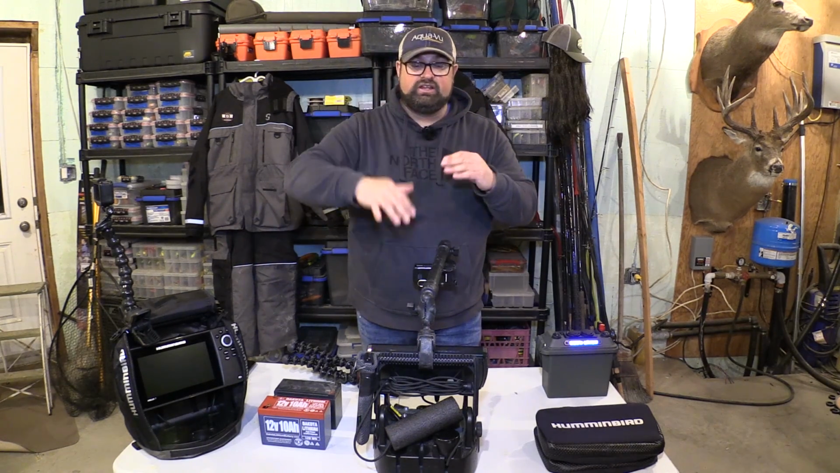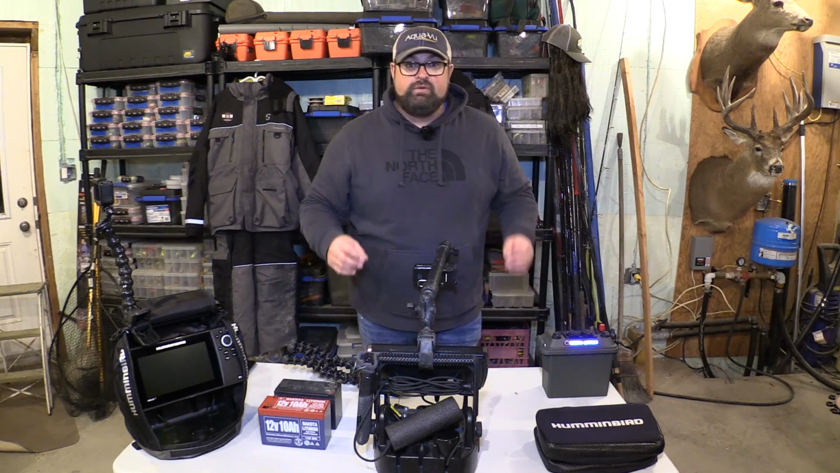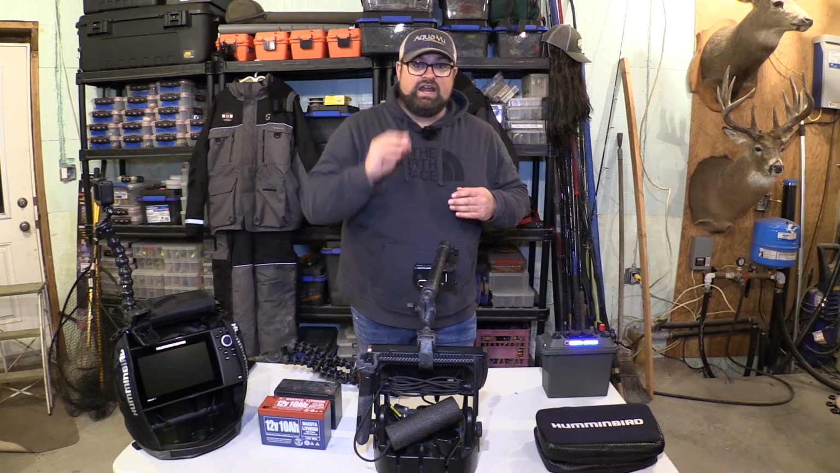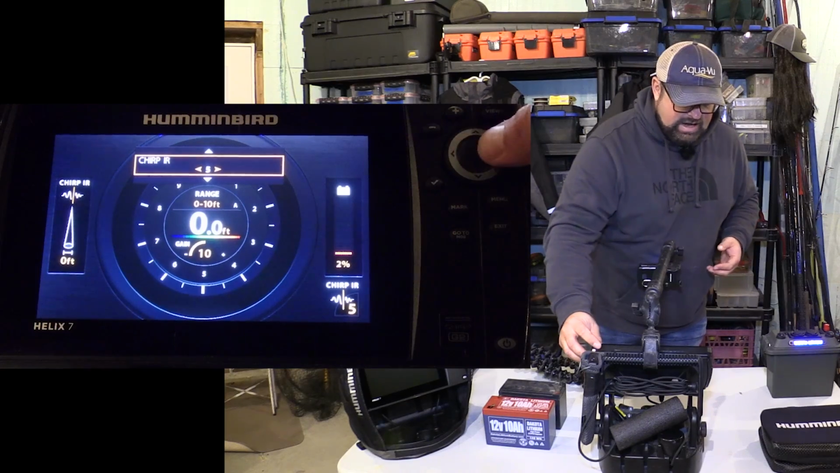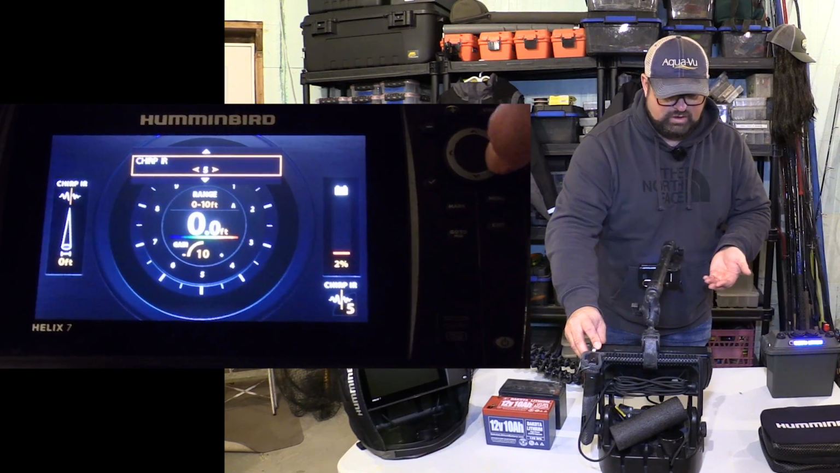And of course, it's always going to be different for what depth you're in, but you can fool around with that a little bit. When you're fishing steeper structure, something that drops off really quick, your narrower cone angles are going to be better. When you're fishing more of a flat bottom, your bigger cone angles are what you're going to want. So I run, it depends. Lots of times I run the 2 or the 4 or the 6.